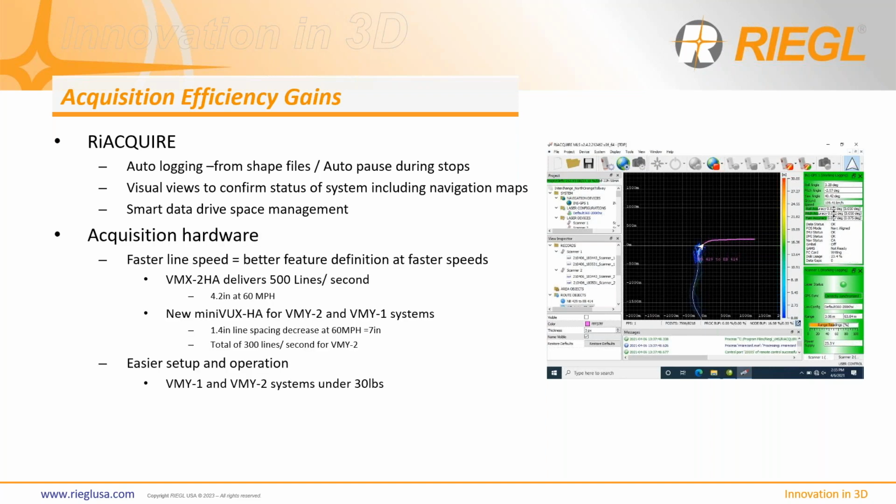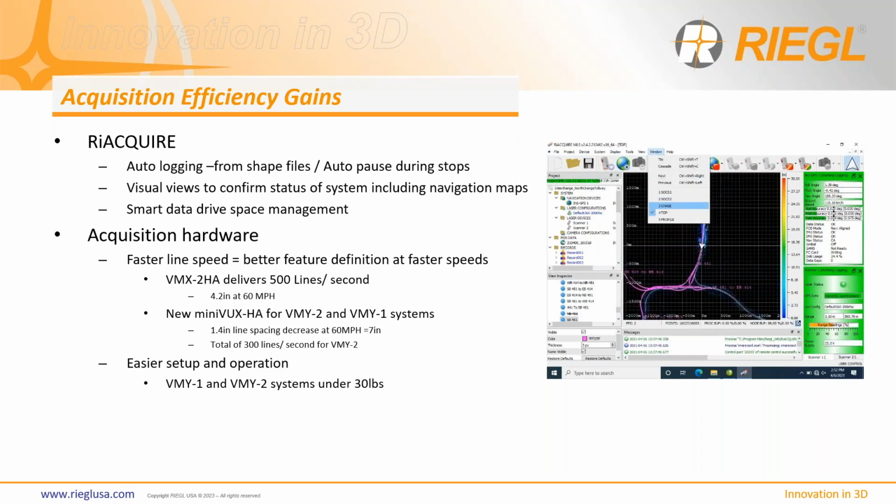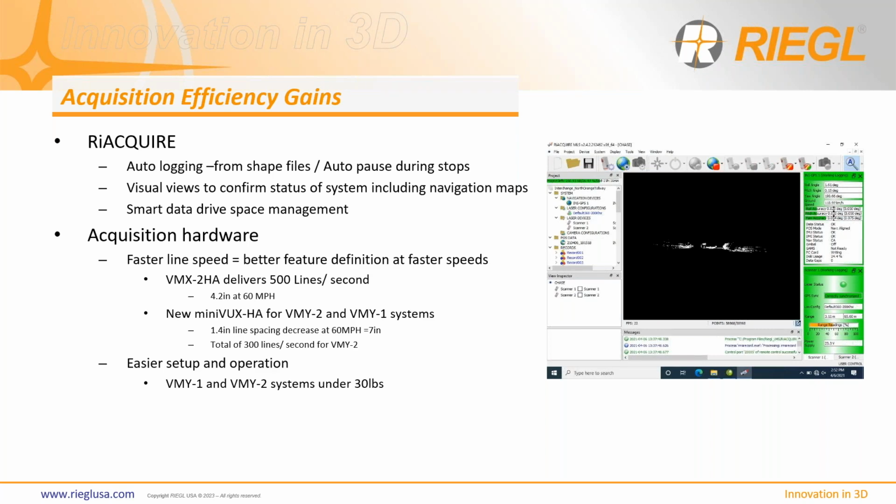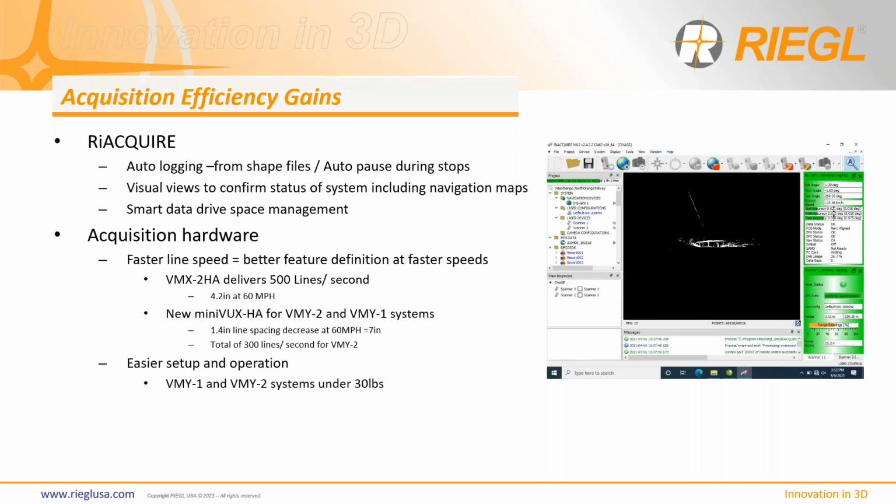So acquisition hardware can be improved, and obviously the faster line speed enables you to get better feature definitions at faster speeds. Again, we have the actual speed limit of highways and roadways as a limitation there. We want all of our users and operators to be very safe out there and follow the laws and regulations of the area you're in, of course. However, getting better data definition at faster acquisition speeds is key for downstream operations. As you can see, we have a new Miniv​ux HA sensor update this year, in which we've improved the line speed, and we'll talk about that in a second.